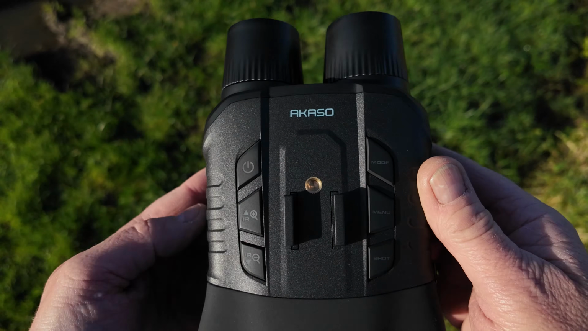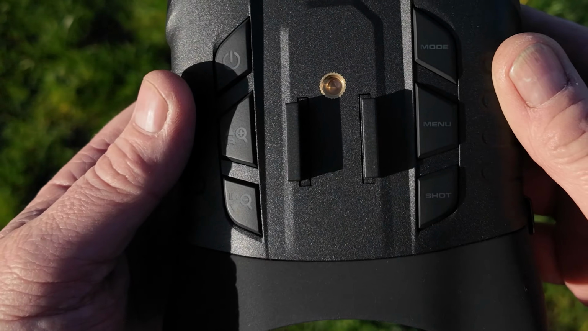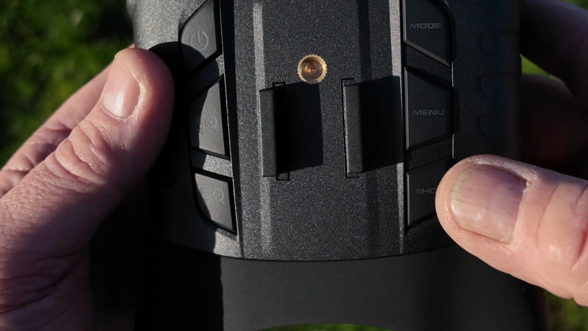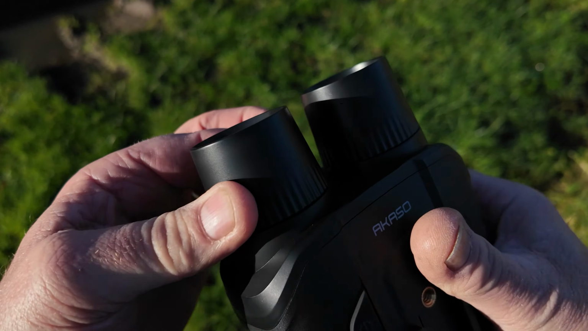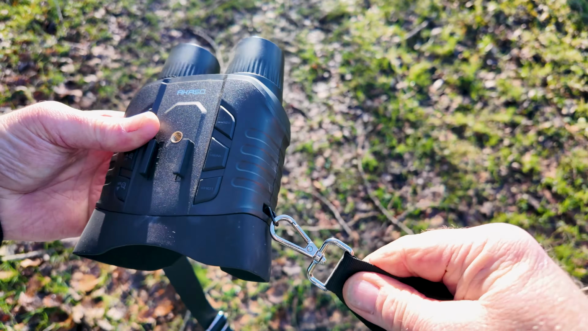On off, if you press and hold the plus button then you'll raise the IR up to 7, press and hold the minus button and you'll drop the IR down to 0. The mode feature there where you switch between different modes, the menu and the video or stills. Plus you've got a focus ring there to really sharpen up the image. On the side there you'll see the tags there for the supplied neck strap.